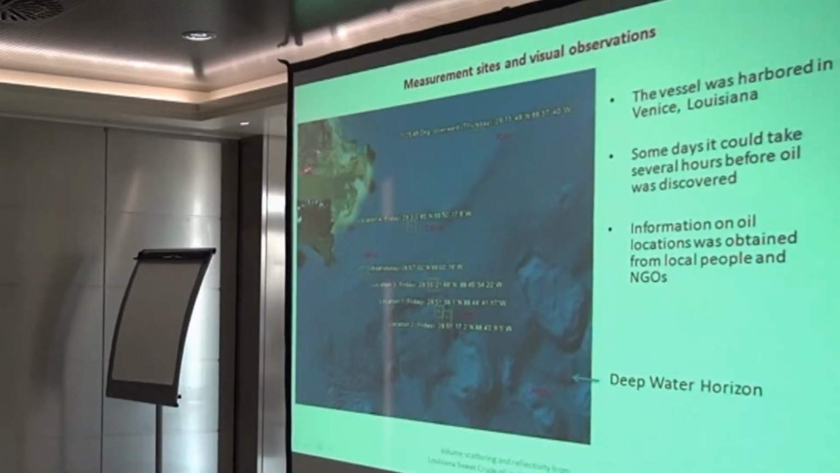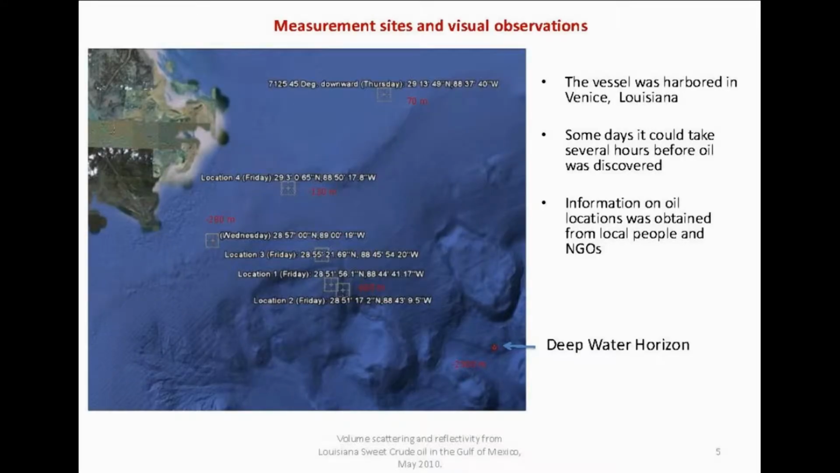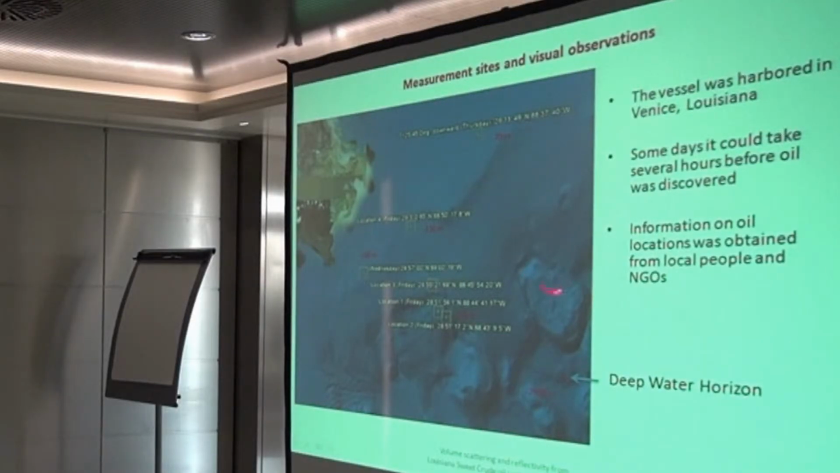This area up here is where New Orleans is. The Mississippi River is close to here, and we were in these four sites, and the depth ranges from 600 meters up to 70 meters, and the Deepwater Horizon was at 2,900 meters.